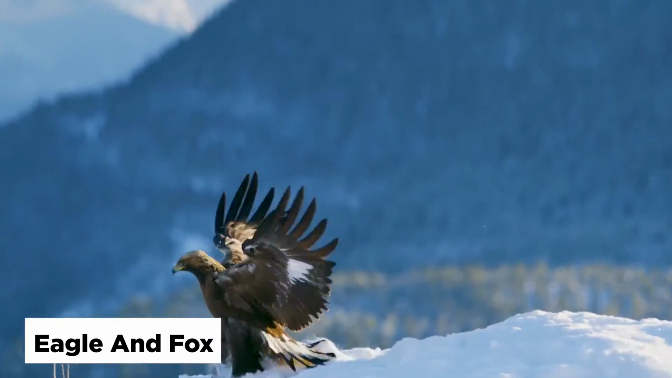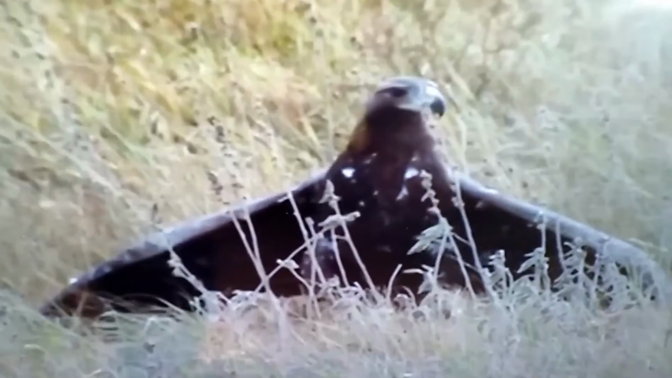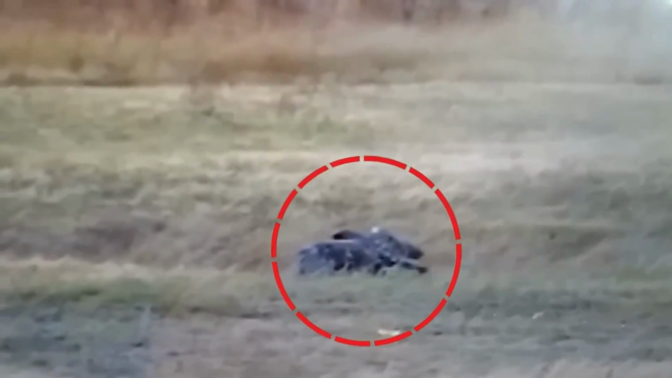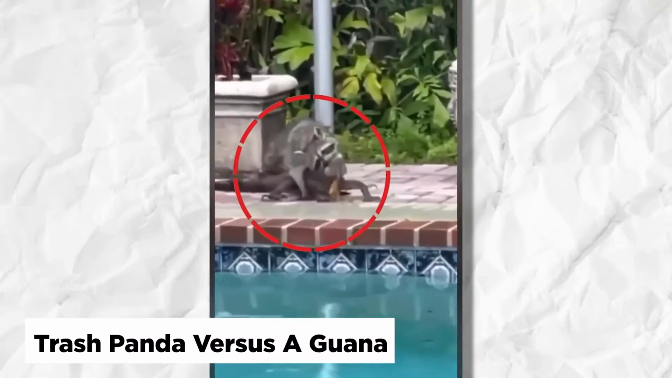Eagle and fox. Normally, eagles target smaller animals, but today is a different story, as a gigantic eagle soars in an attempt to catch this invading mammal. The fox is attempting to flee, but the eagle is simply too swift and strong. In the end, the eagle triumphs, serving as a stark reminder of the animal kingdom's ruthlessness and the principle of survival of the fittest.